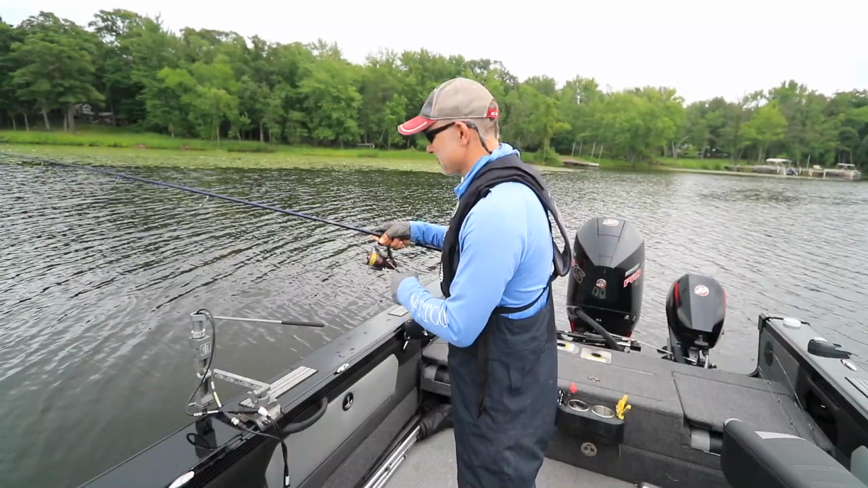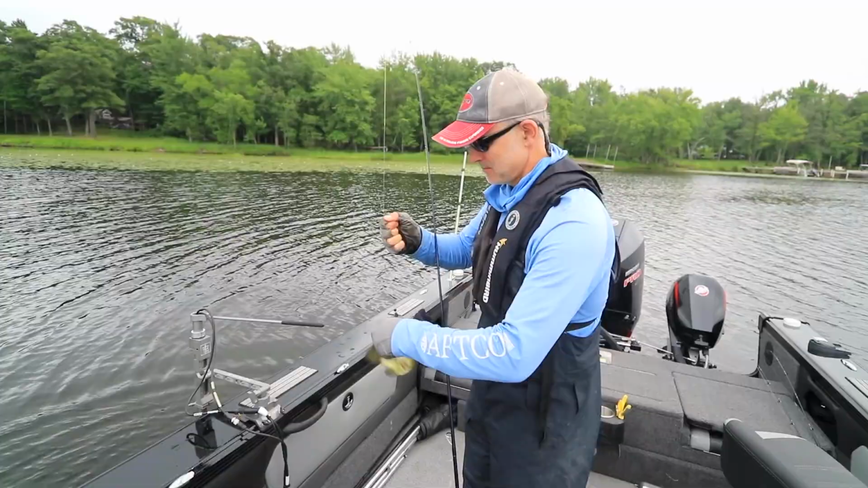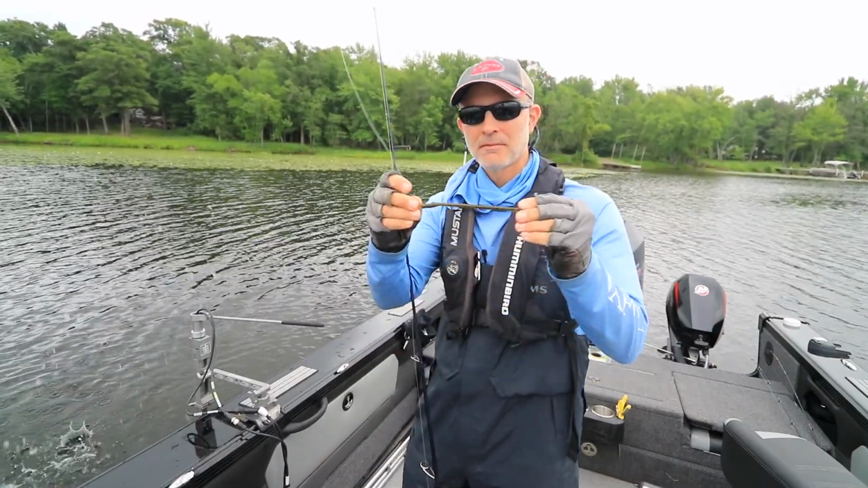Another largemouth here. Largemouth bass, Ned Rig.